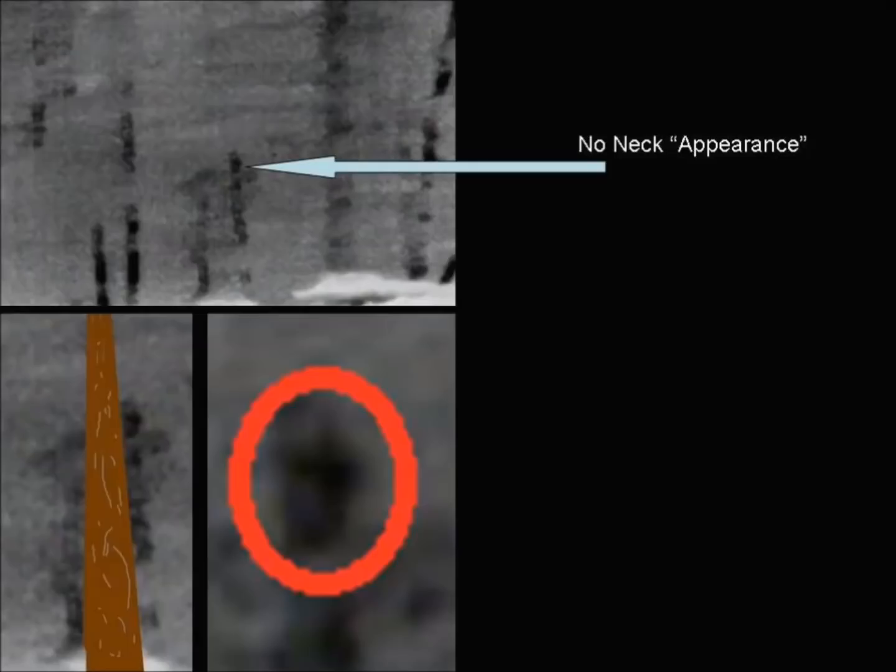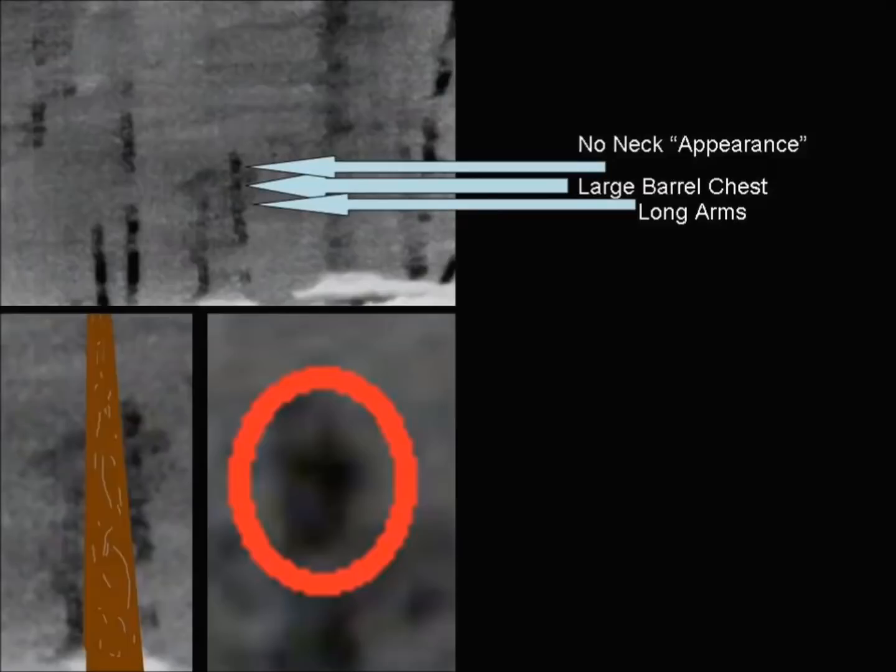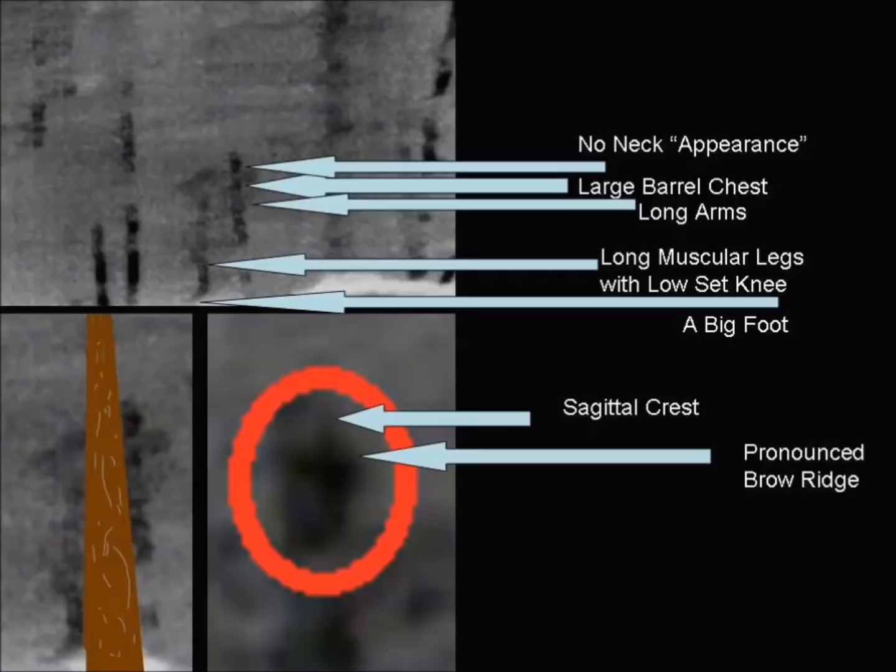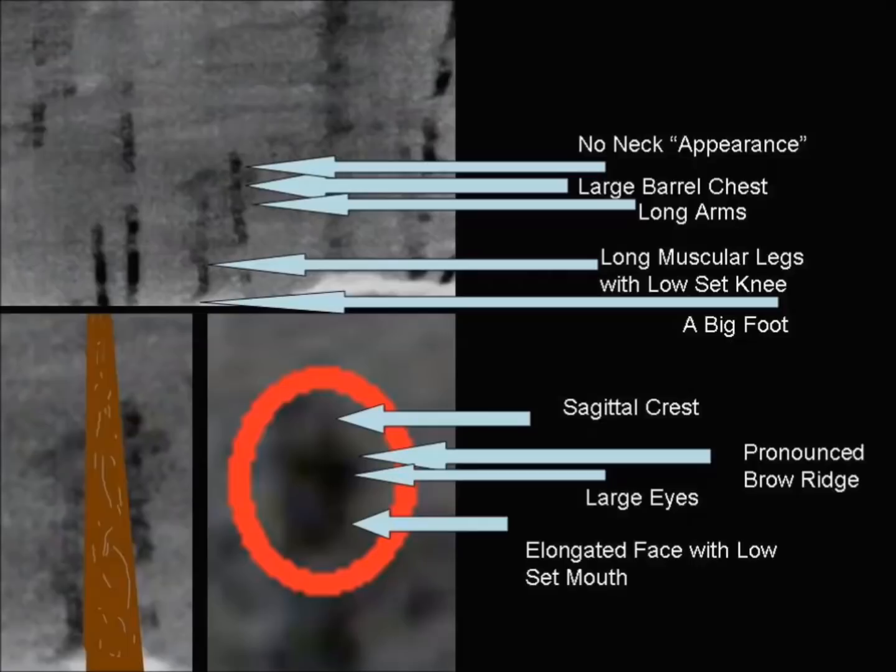No clearly defined neck. Very large barreled chest and upper body. Very long arms, and looking at the various FLIR footage, it does appear that these arms were moving. Very large muscular legs with a low set knee, and a big foot. Looking at the head, I noticed a number of very interesting similarities. The appearance of a sagittal crest, pronounced brow ridge, very large deep-set eyes, an elongated face with a low-set mouth.